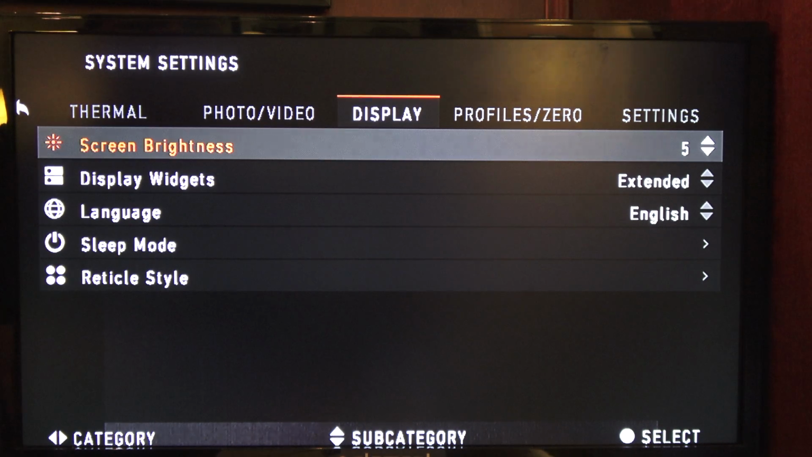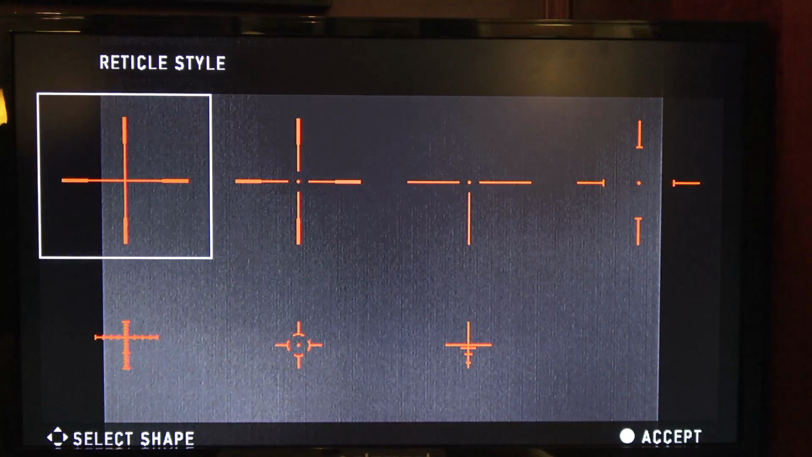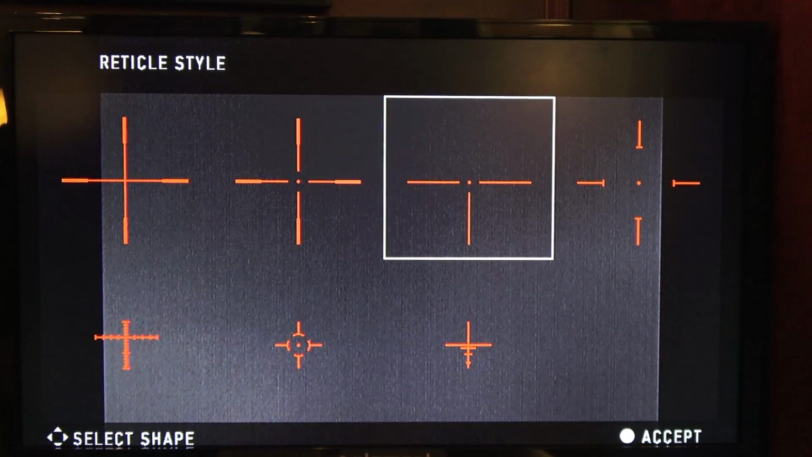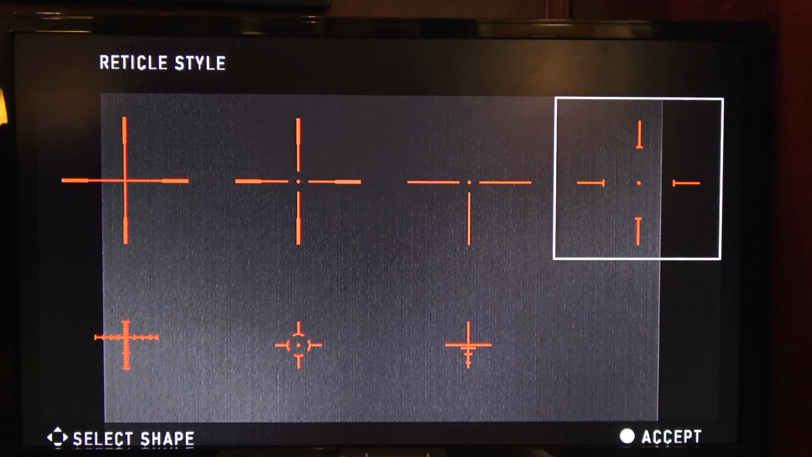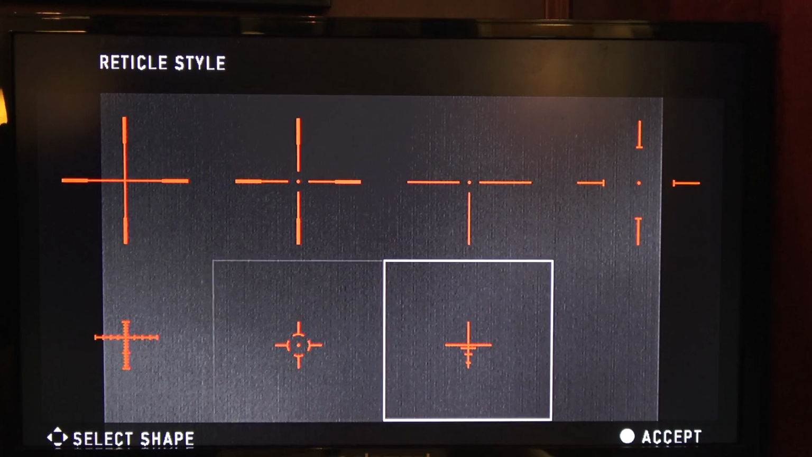All right, and then reticle style. We're going to change the shape first. So you have a bunch of different options. This is our favorite one just because we like it, but a lot of people I've seen have used this one, and a lot of people I see have used this one. And this is a crossbow reticle, but I like this one, so we're going to select that.